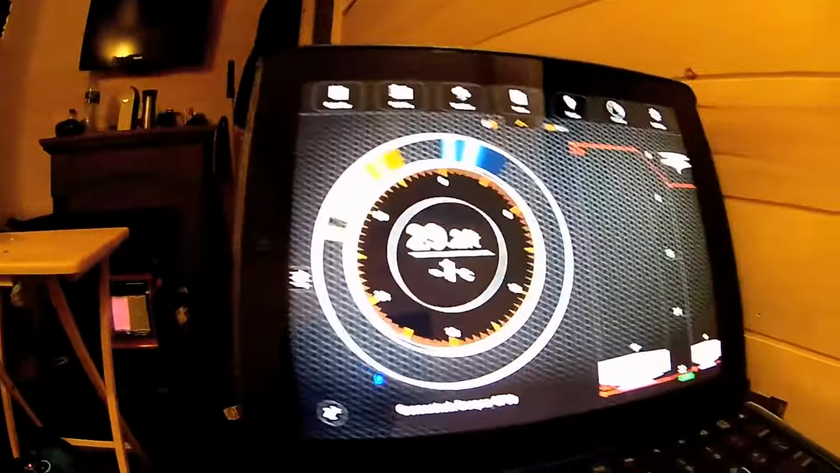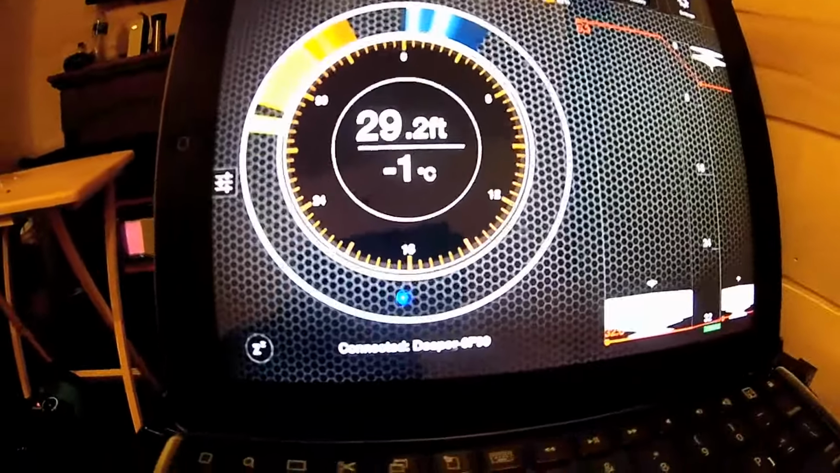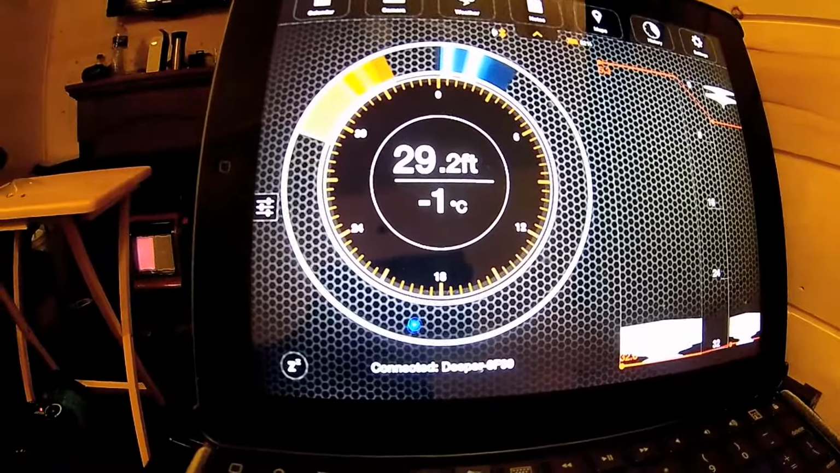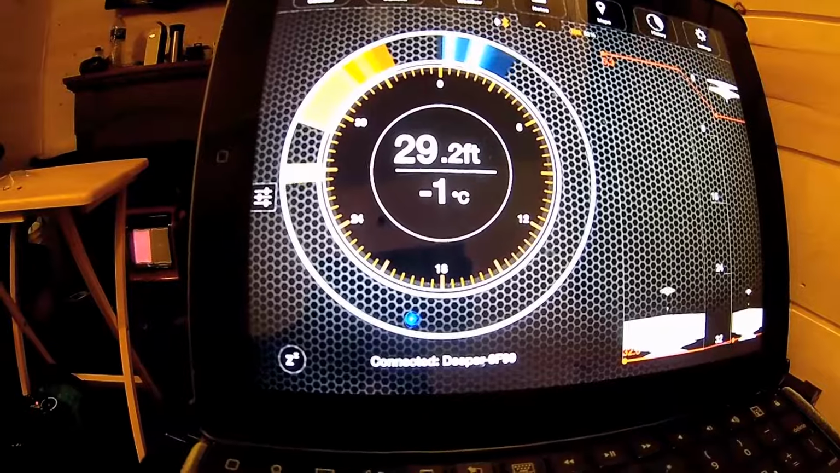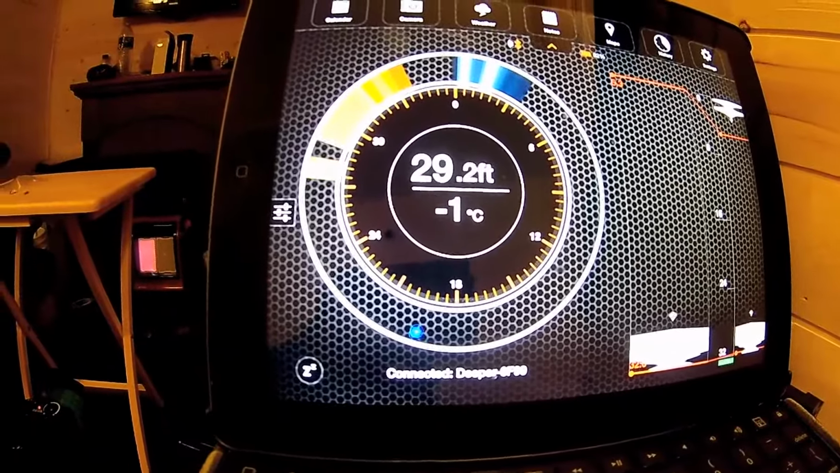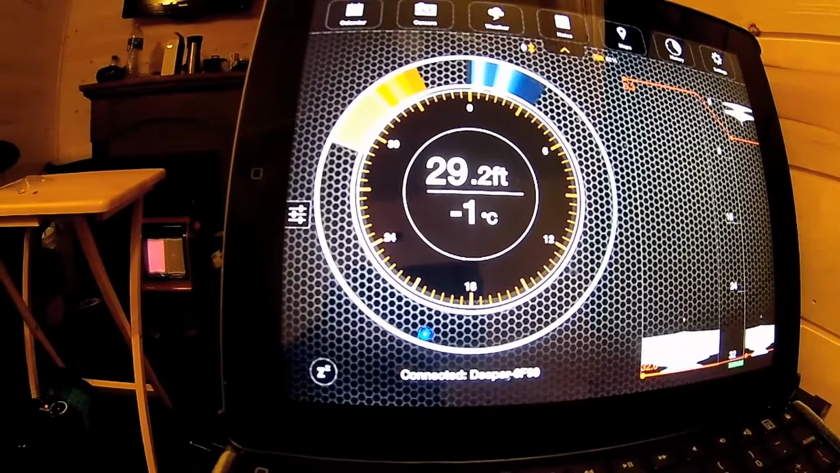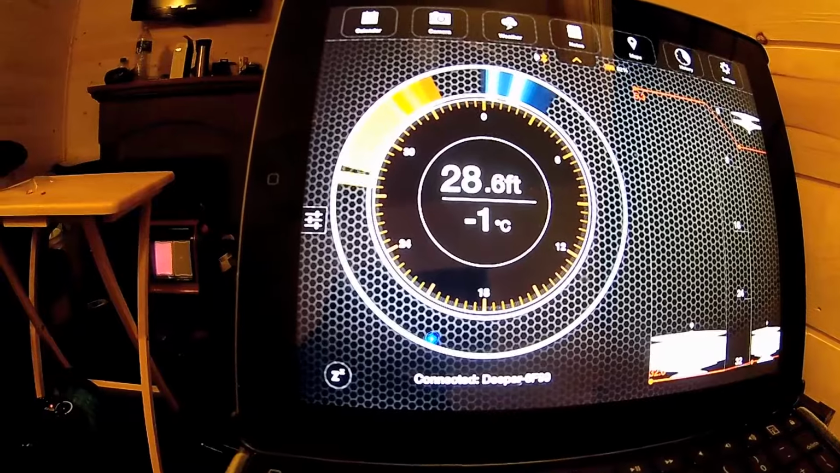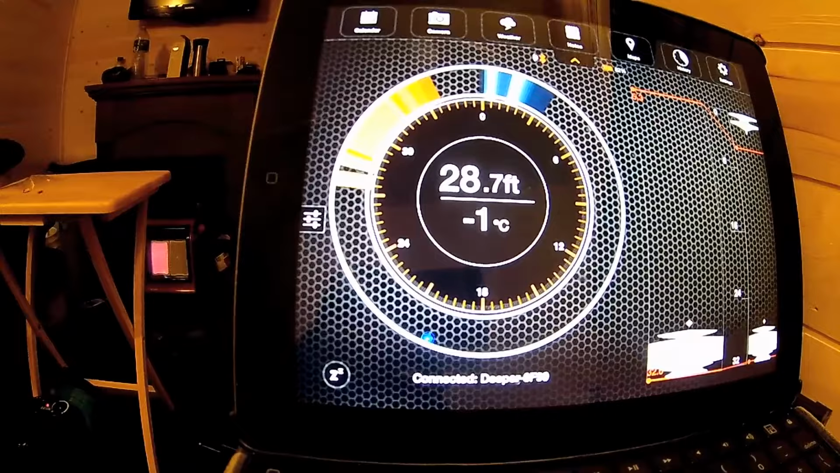So if you have a look, you can see just off bottom, 29 feet of water. There's my jig head. Bring it up off bottom and back down. So in almost 30 feet of water with that small of a jig head, the Deeper's picking it up. What I'm able to do is get it right in front of the fish's face and get them to bite.